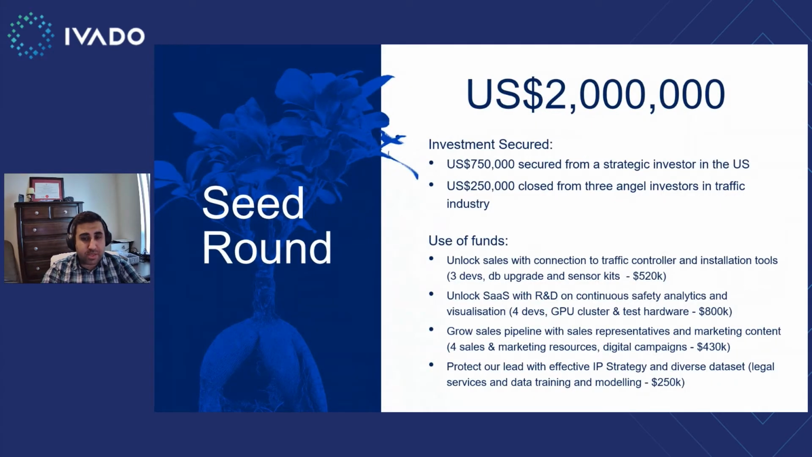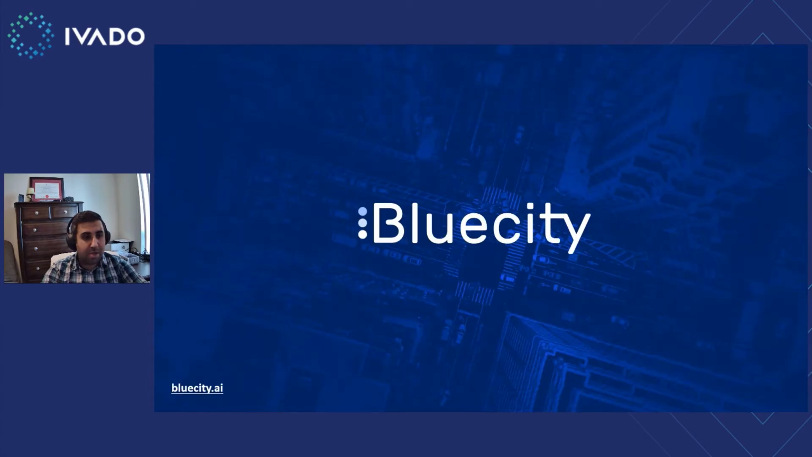To accelerate the growth, we're raising $2 million USD to expand our R&D and sales and marketing team and protect our IP. We've already secured about half of this round with a public Lidar manufacturer that is investing in our company. We are also looking for potential investors and VCs, so if any of you can help with that, we would be happy to discuss. So that's my presentation. I would be happy to take any questions.